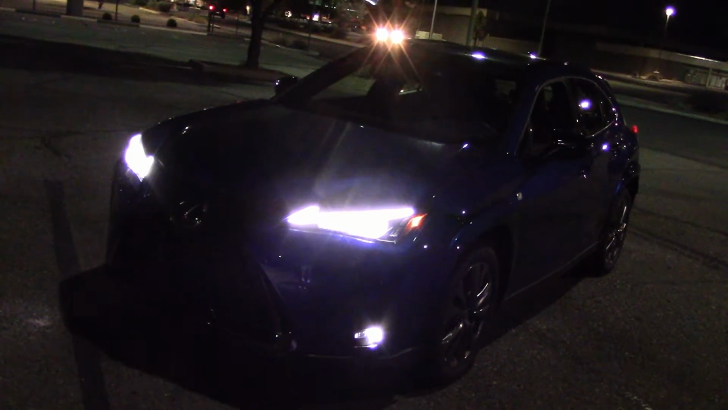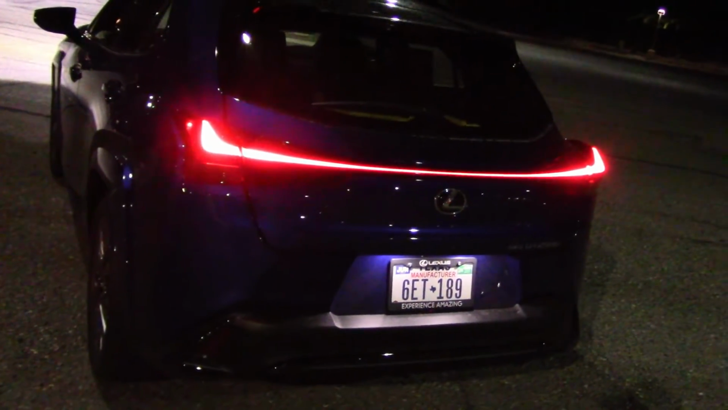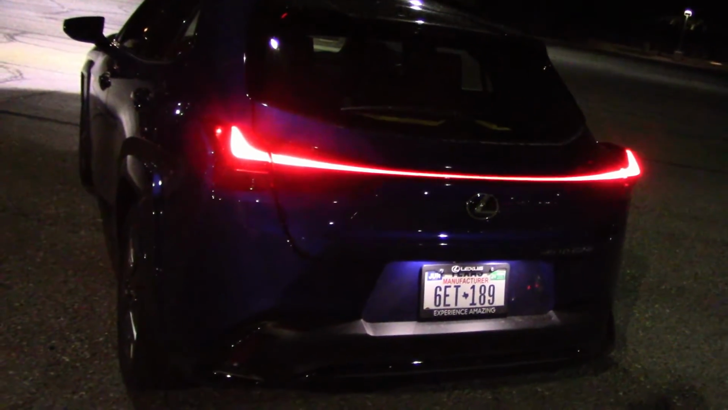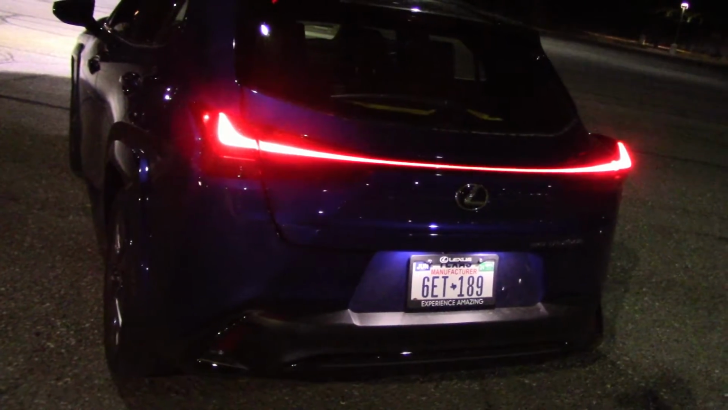It's dark enough. Let's take these lights out, see what they do. Here's what the rears look like. Long and thin. And the emergency flashers are a bit on the dinky side, but definitely bright.